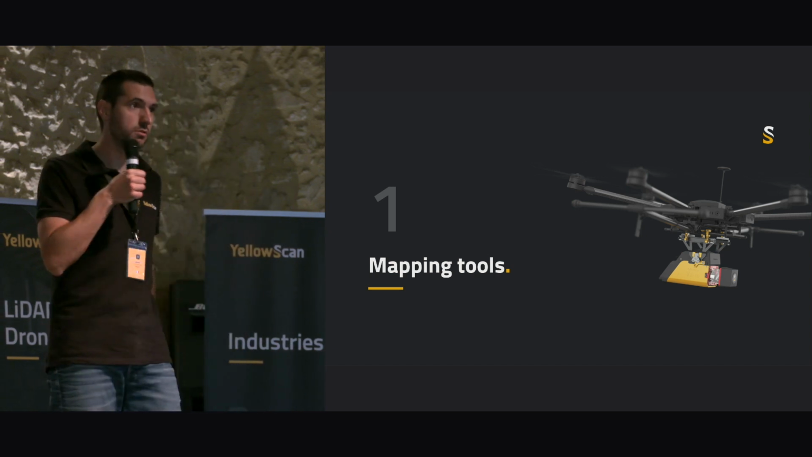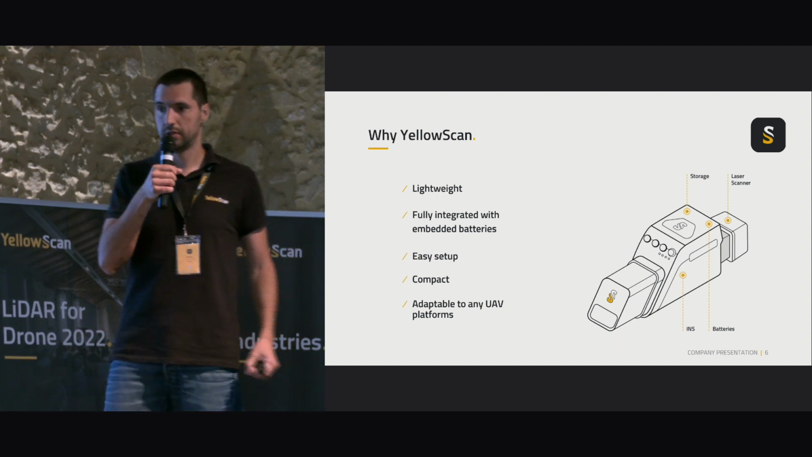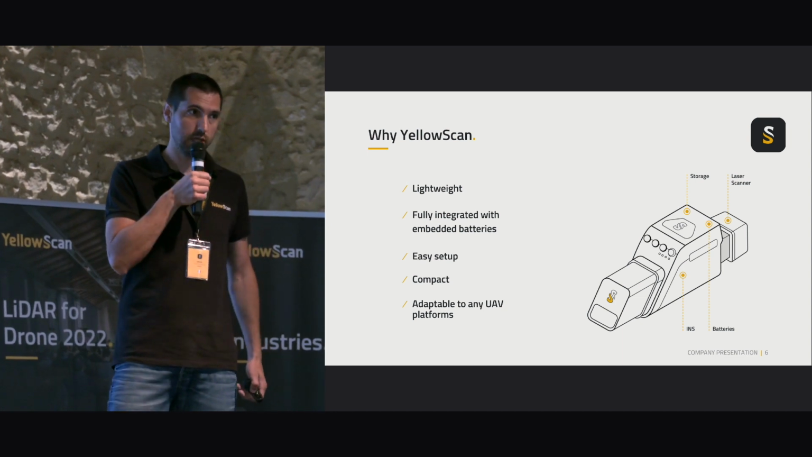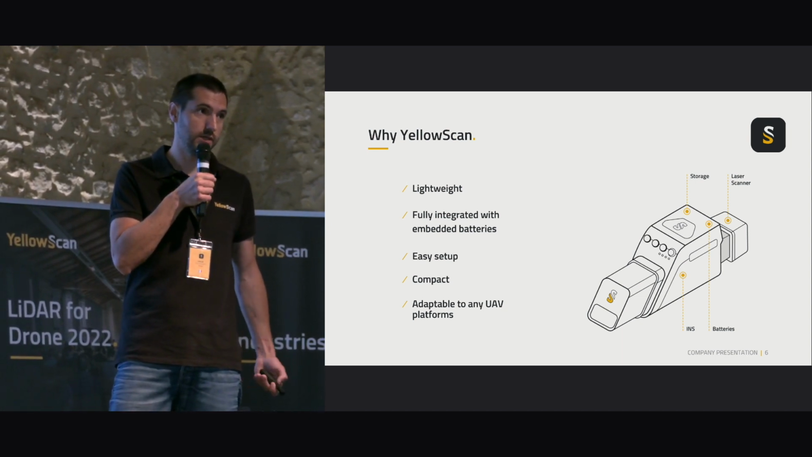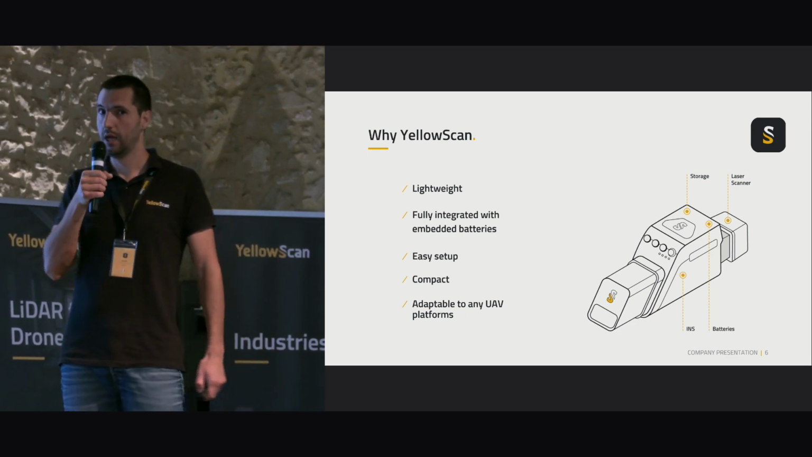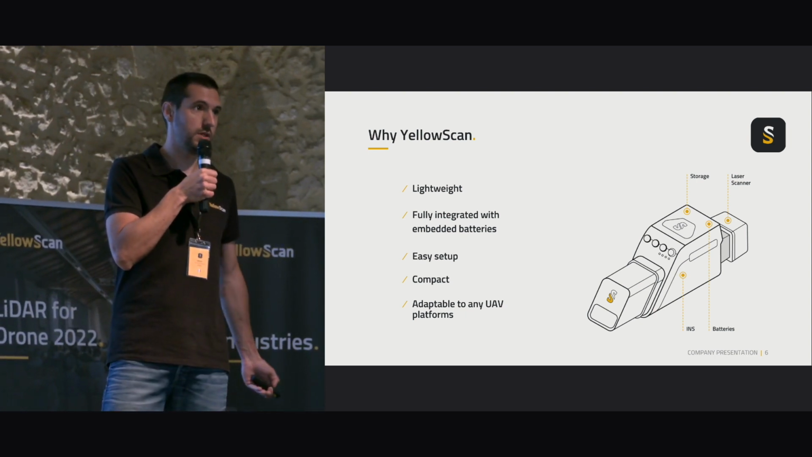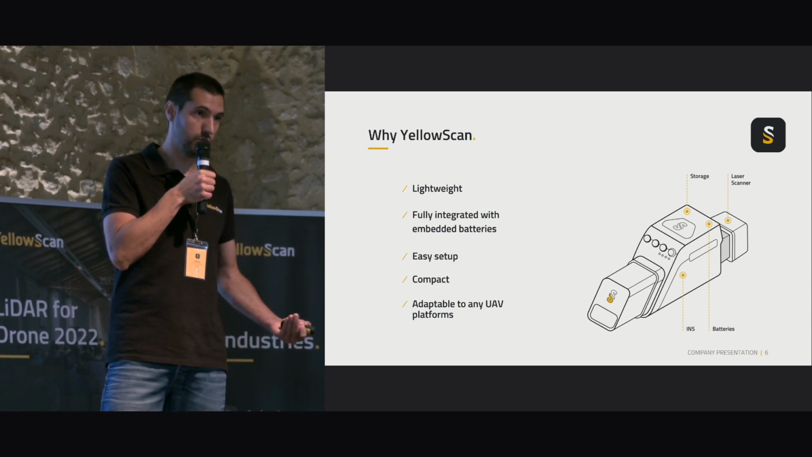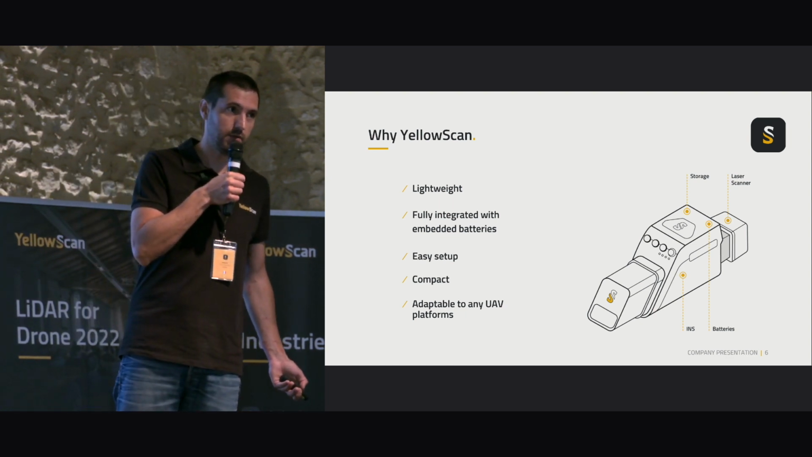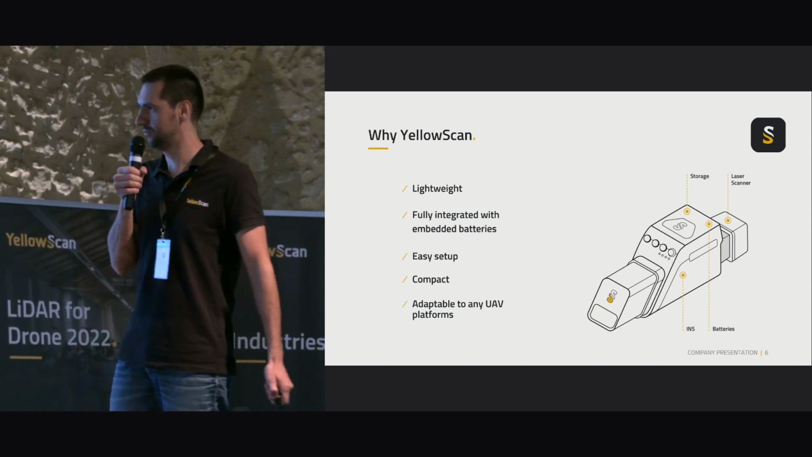So let's start with the mapping tools, the hardware. What is common in all the YellowScan hardware is the weight. We are working on the design, of course, but weight is a challenge, so we strive to have very lightweight solutions. We have as well embedded batteries, so we give more options to users. Either they use embedded batteries in our systems or they use power from the drone. Easy setup. You may have heard sometimes, just press the yellow button. Who has not? Okay, good job.